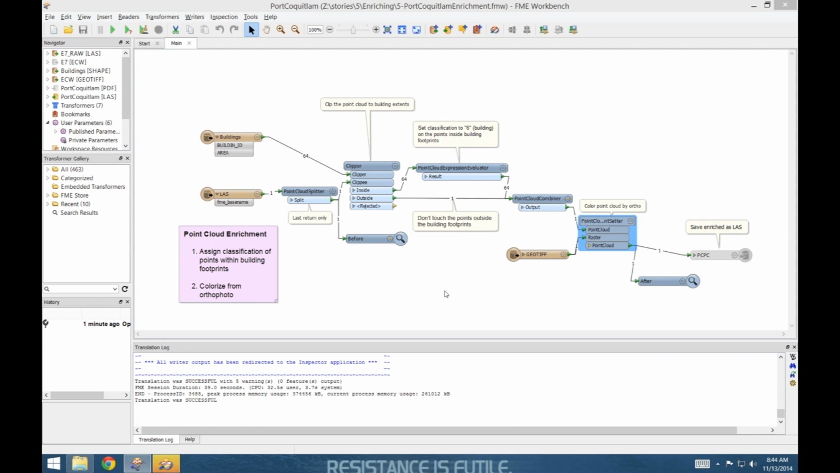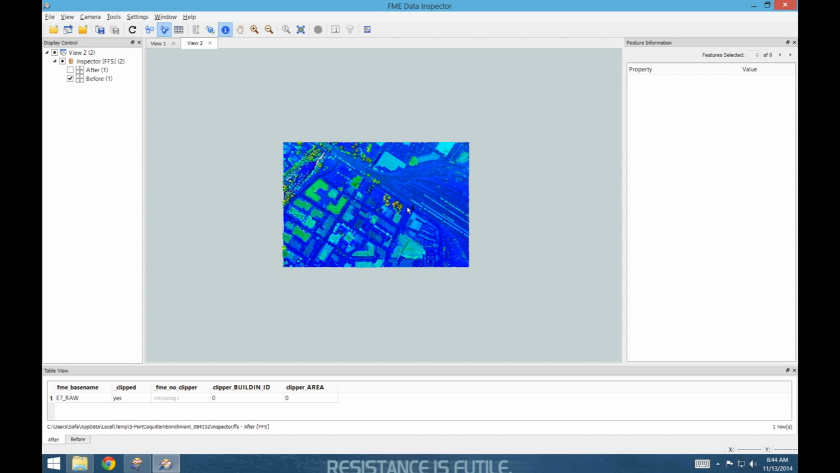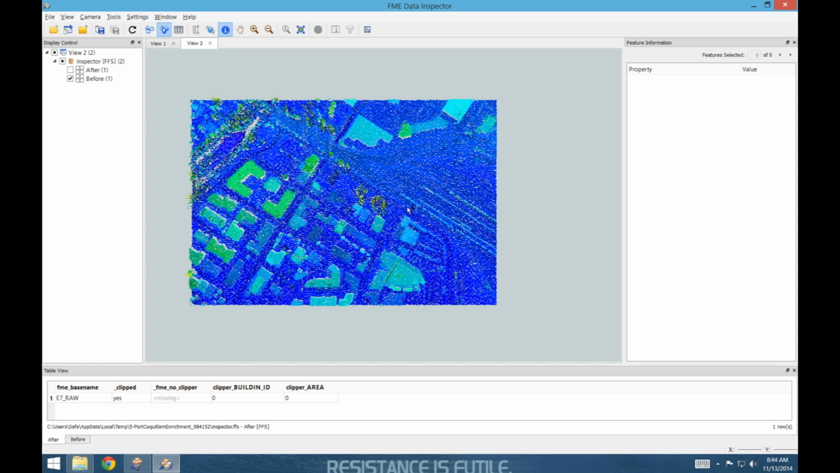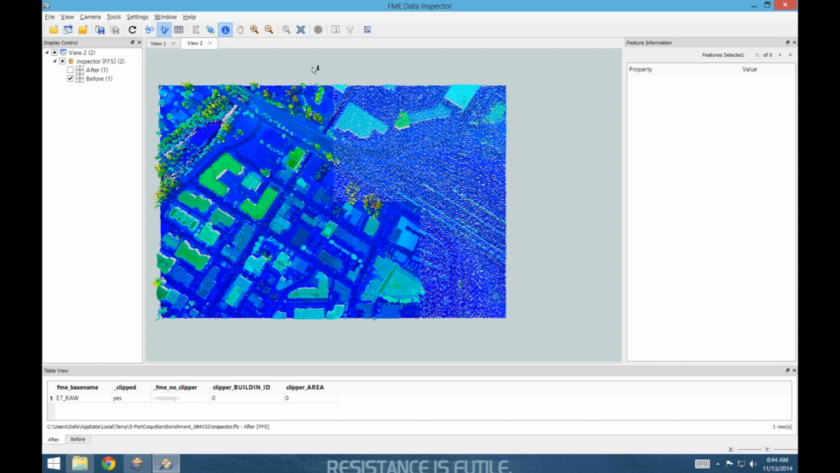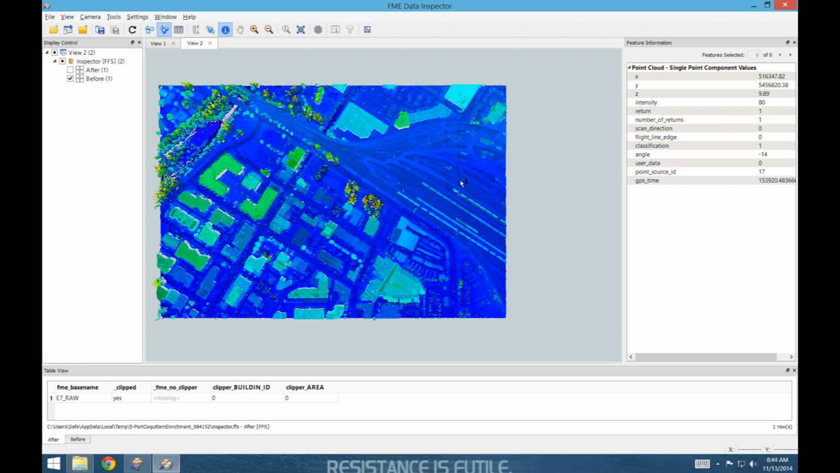Yeah, let's have a look. Let's take a peek at what we have. Let's look at the before. So here we are before, and if I zoom in a little bit and click somewhere, even at the top of these buildings, you can see that the classification was always 1. Yep. This one didn't know anything.